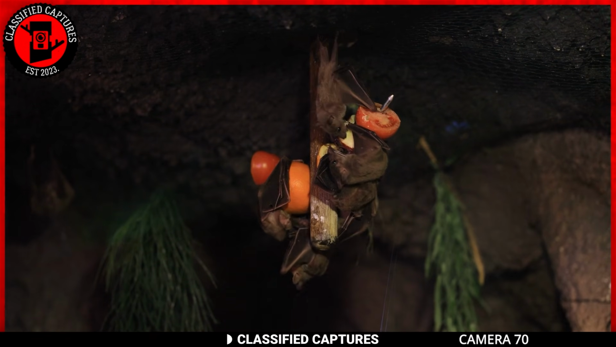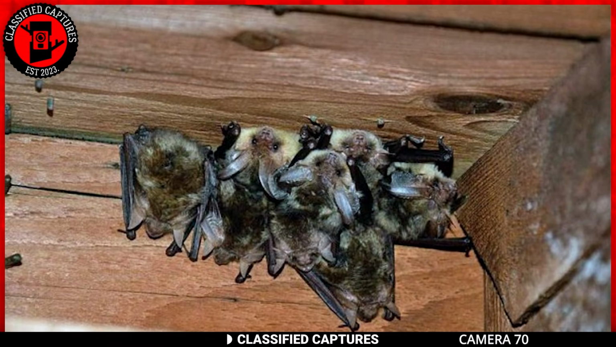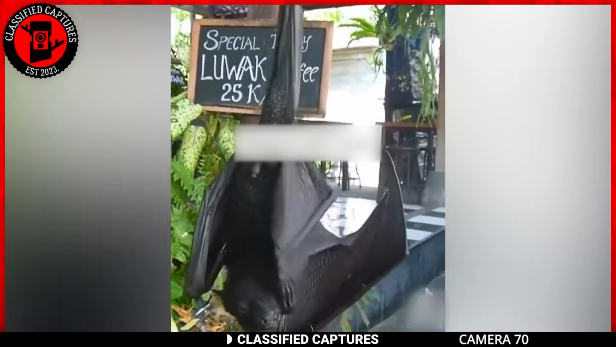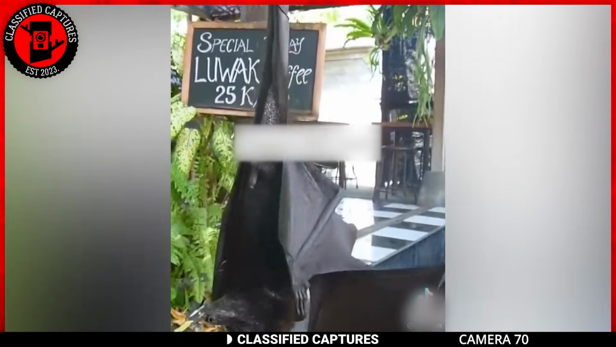While they're mostly nocturnal and known for roosting in caves, trees, or other sheltered areas, it's not uncommon to see them hanging from the ceilings of outdoor structures. As you can see, this bat and many others are generally harmless to humans and are not aggressive unless provoked. So when you come across a bat, just take a picture and go your merry way.